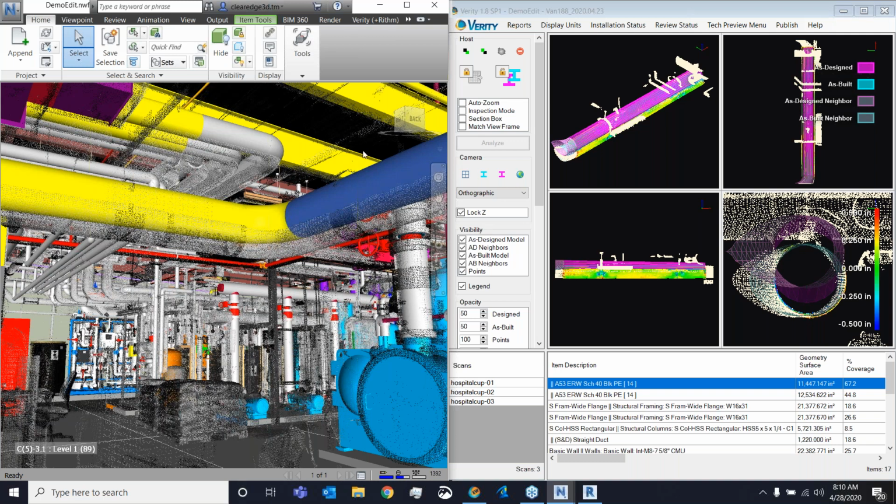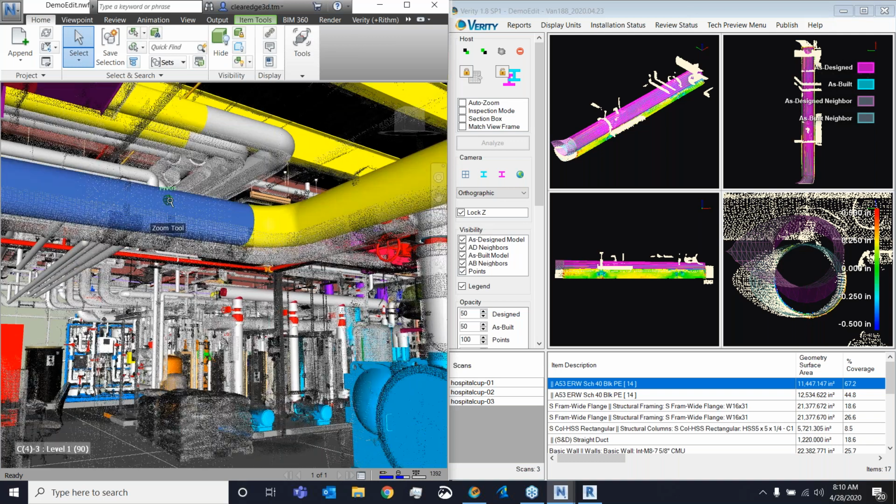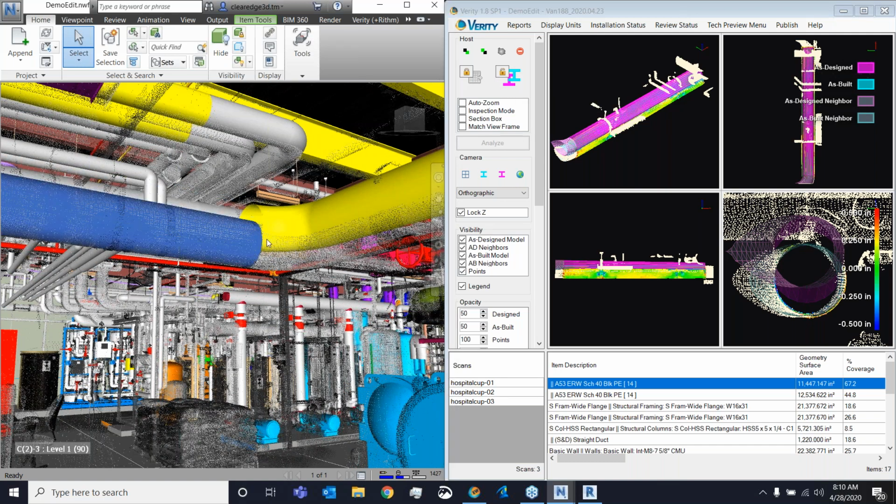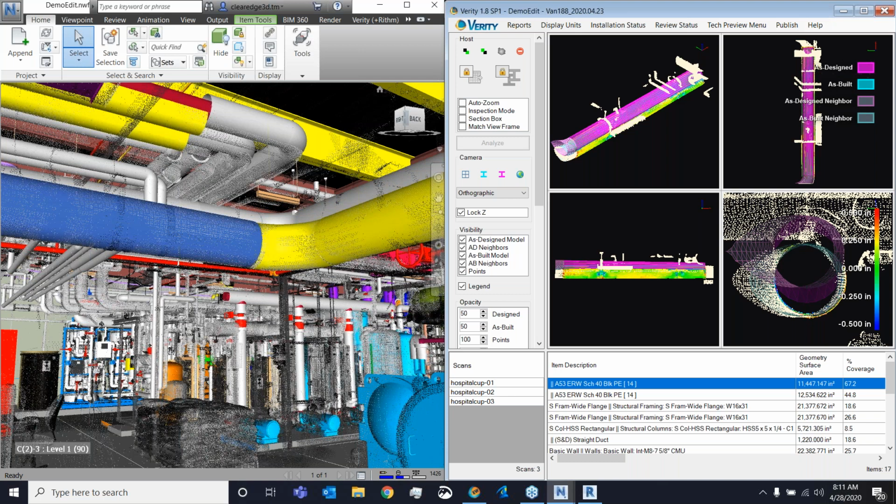The big button, if you watch this element that I currently have selected inside of Navisworks, is going to be this one right here, the move host item to as built. At the click of that button, that'll shift over the element to the as built location that Verity found. I can do that one at a time, or using the lock button right here, I can do it for multiple elements. So this is a way inside of Navisworks I can convert from a design model to an as-built model at the click of a button for accurate coordination.